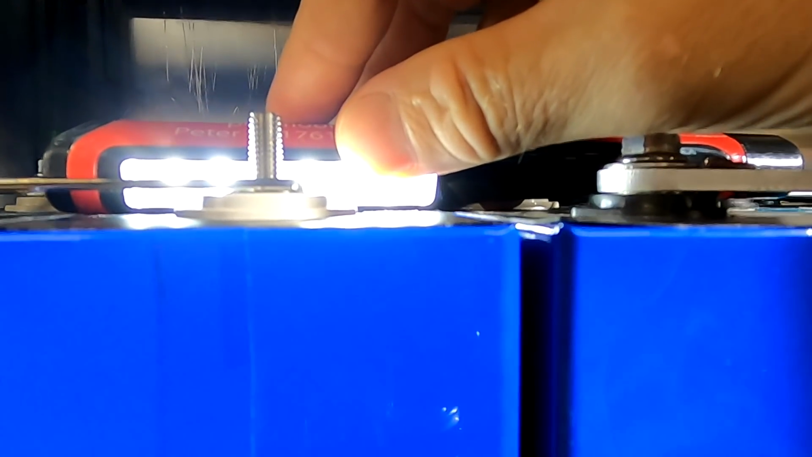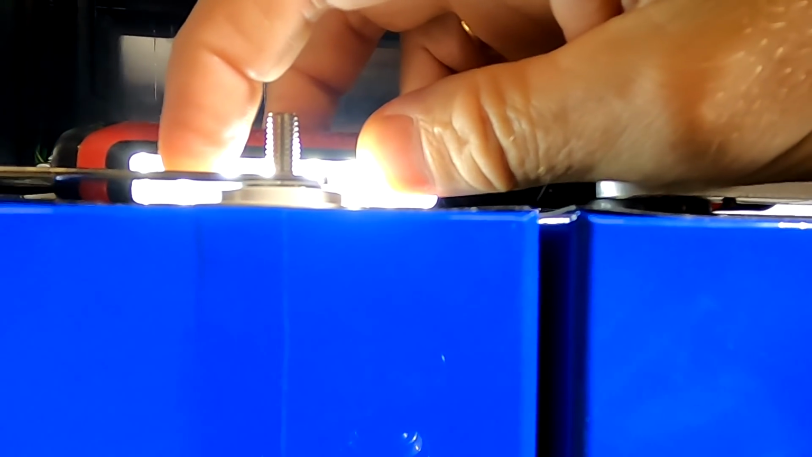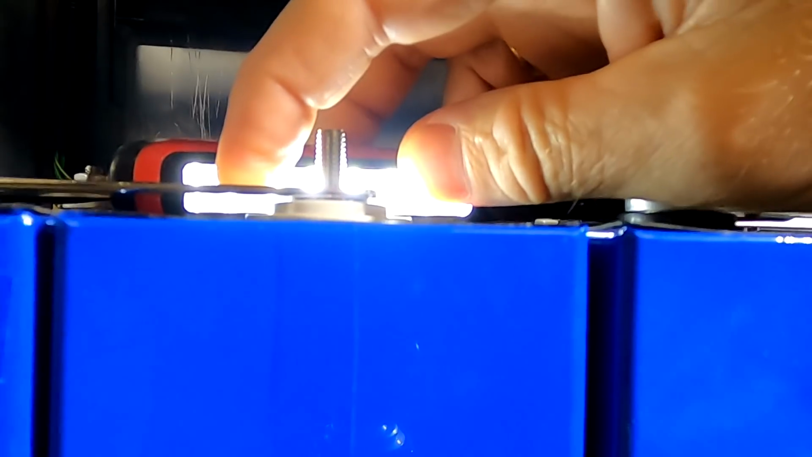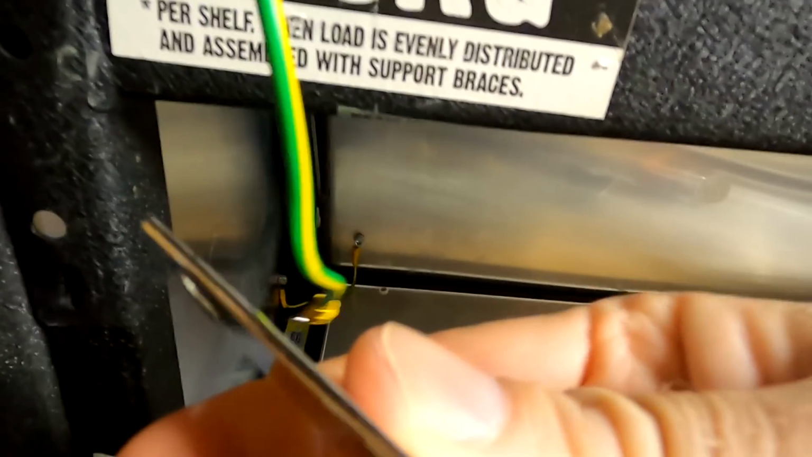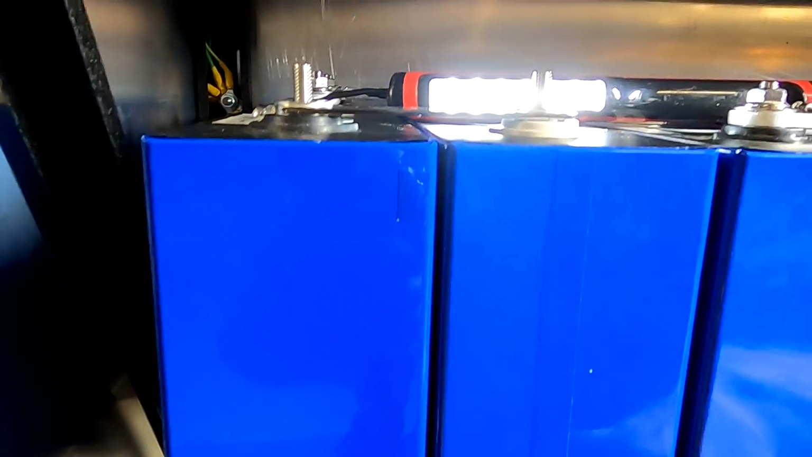You probably cannot see this here in the camera, but in the right angle, there's a tiny gap. But it's not hard to push down, and then the gap disappears and there's no light visible anymore behind it. So these are actually a tiny bit flexible here, and with 5 Newton meters we should overcome all these problems completely. I can't believe this is actually happening here. What the heck?